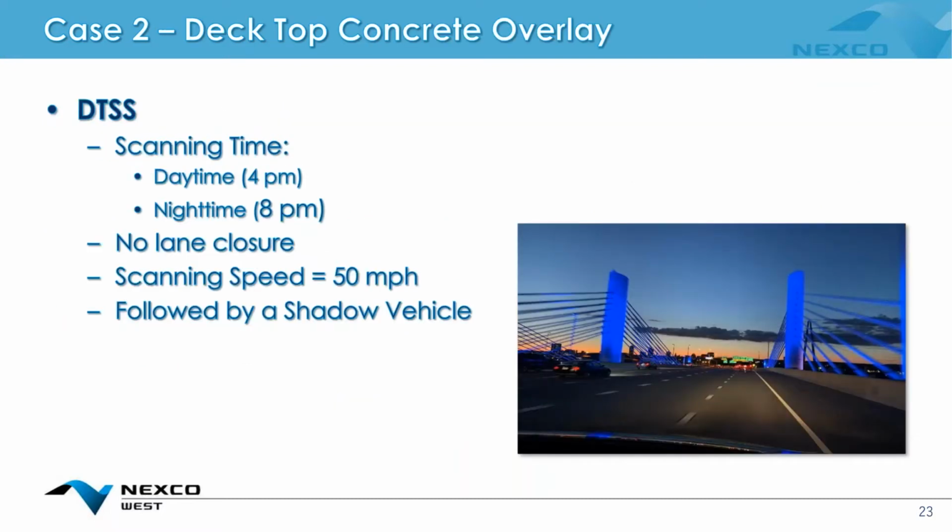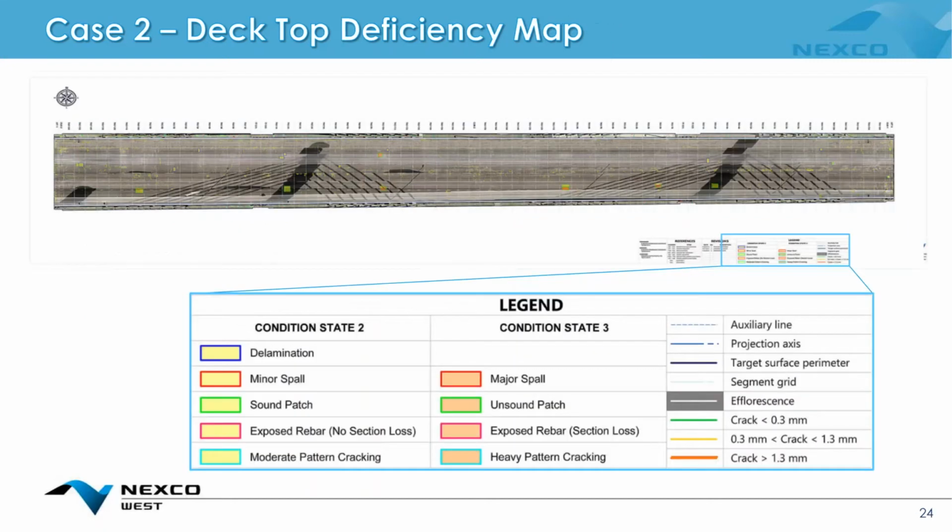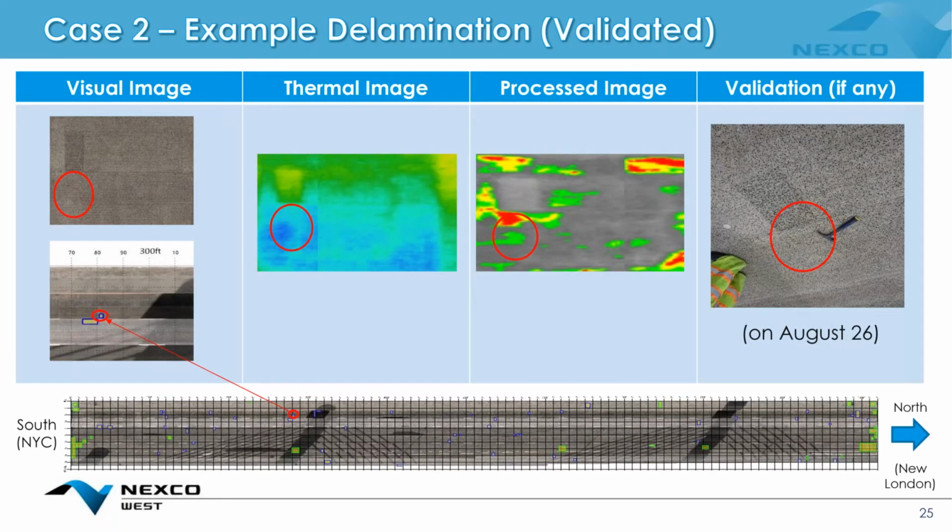So the DTSS was used for the deck top. We've gone over that. This is kind of what the results look like. We changed our typical legend a little bit to satisfy client requirements. And just to note the accuracy of this, the validation which took place on the deck top also took place for the lamination detection, not just cracks.